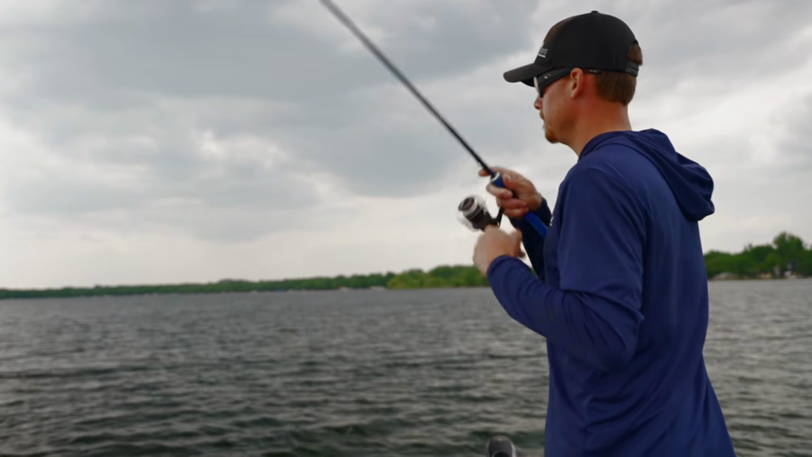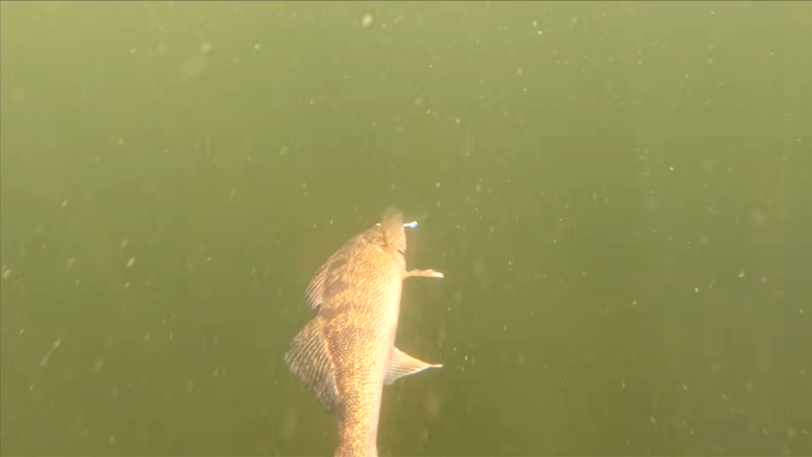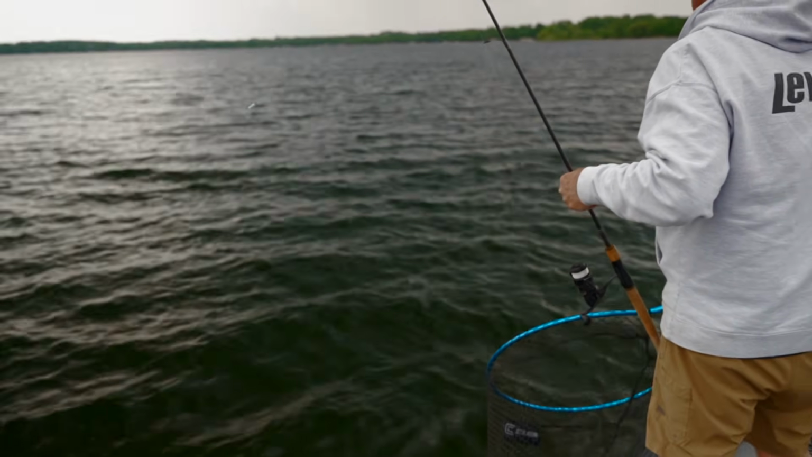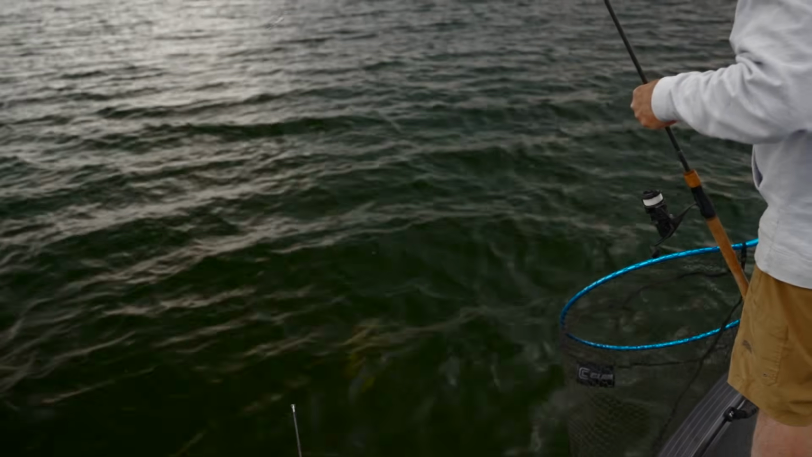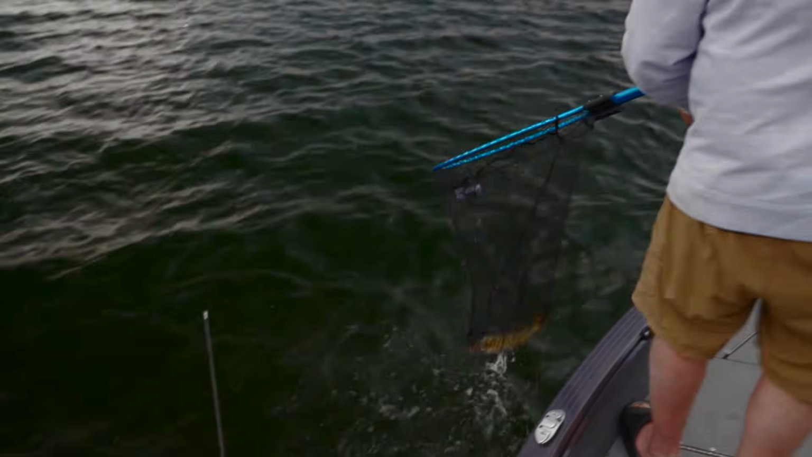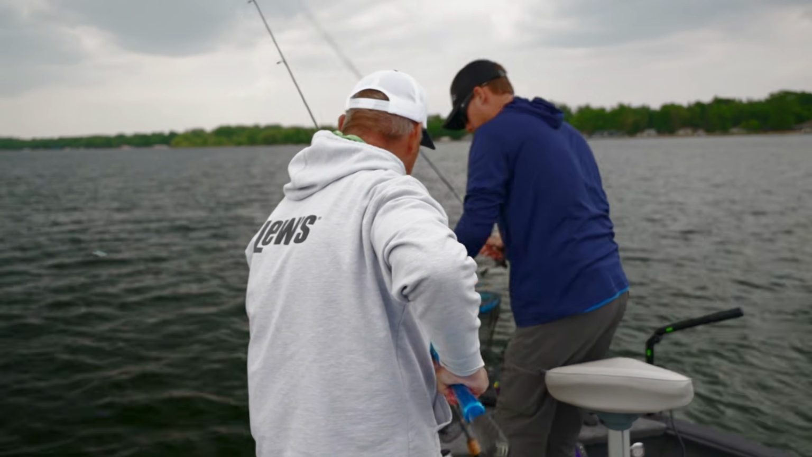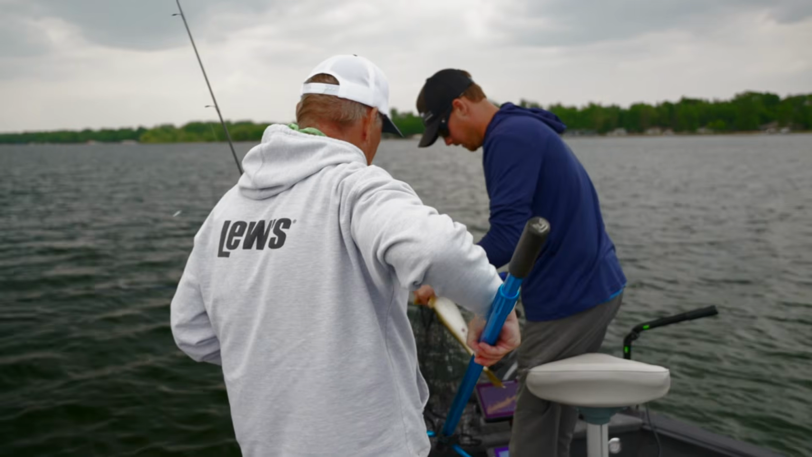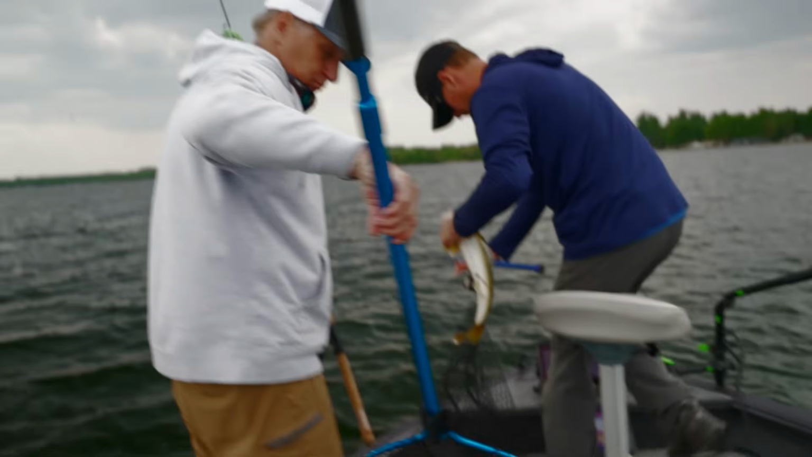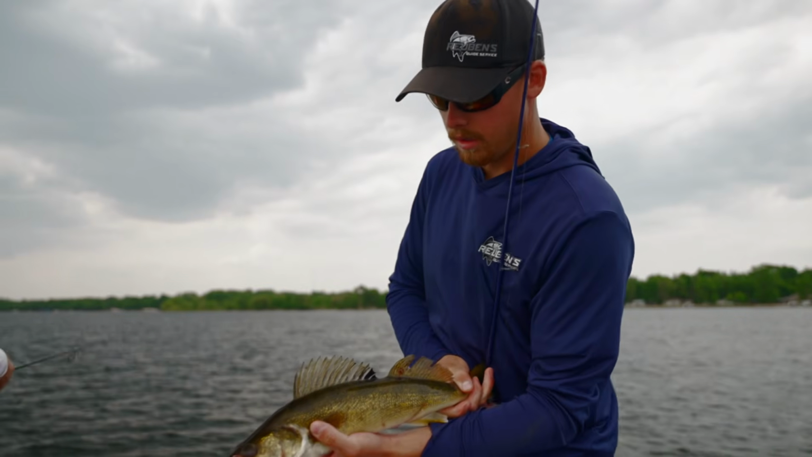Hooked up. Yep. Feels right. Right kind. I think so. Oh yeah, nice one. That's the biggest one of the day probably, huh? I think so. How we got in here, we marked them right away. You just said if they bite, we're good. That one didn't waste any time when I dropped it on him. Nice job. A 1/8 ounce jig and a minnow.